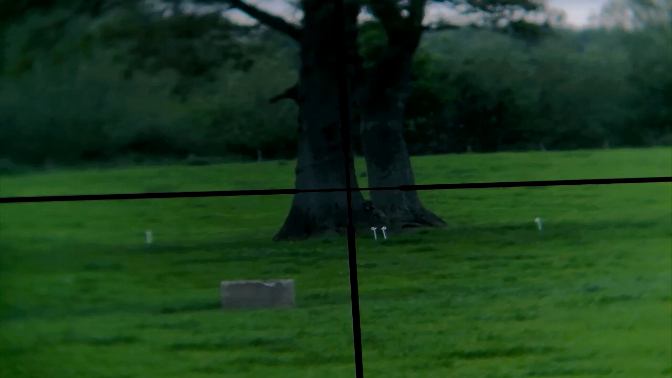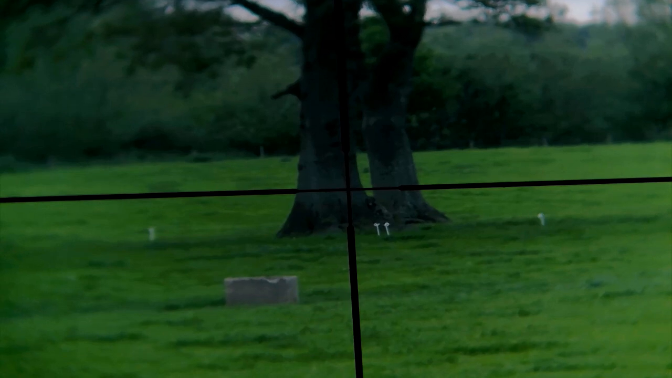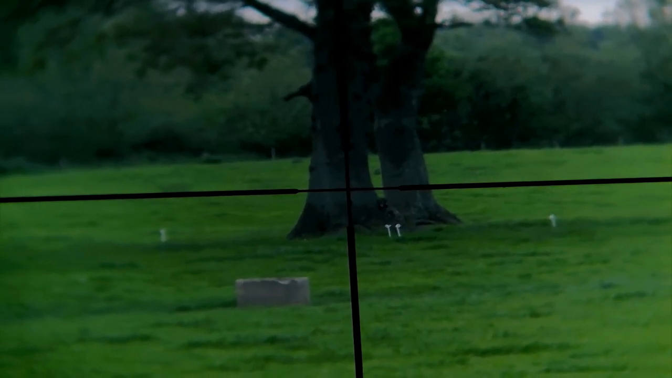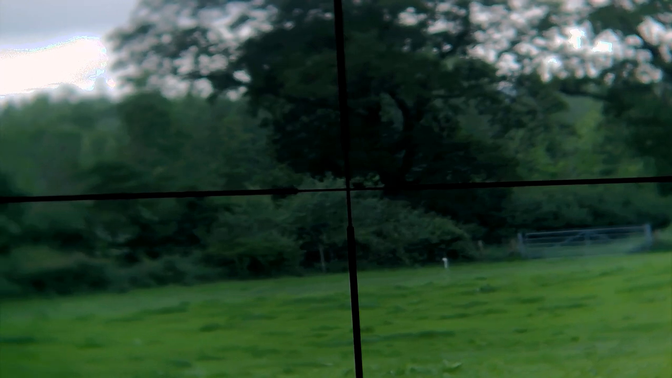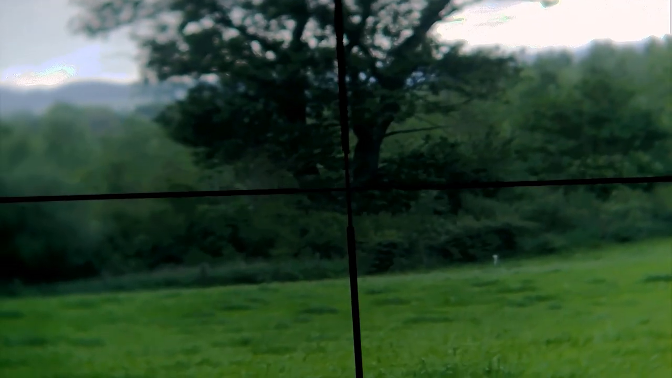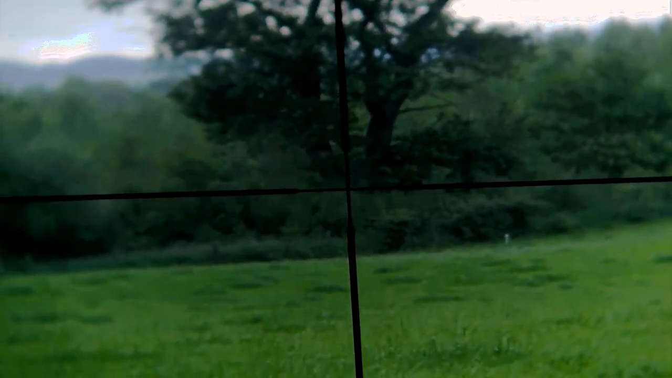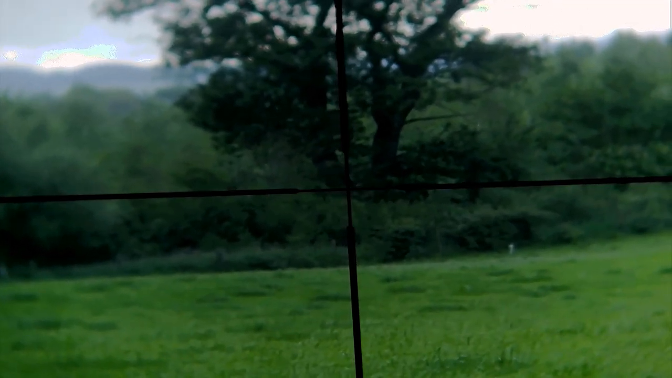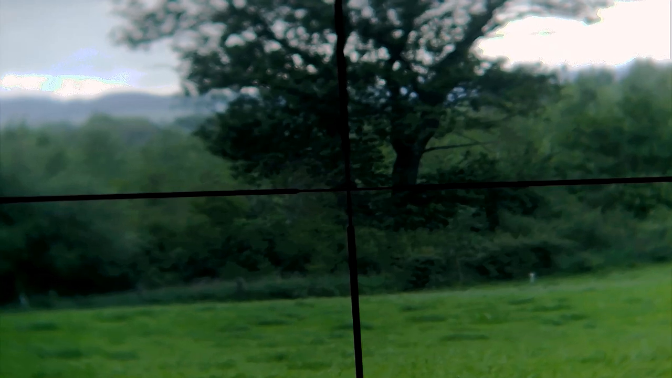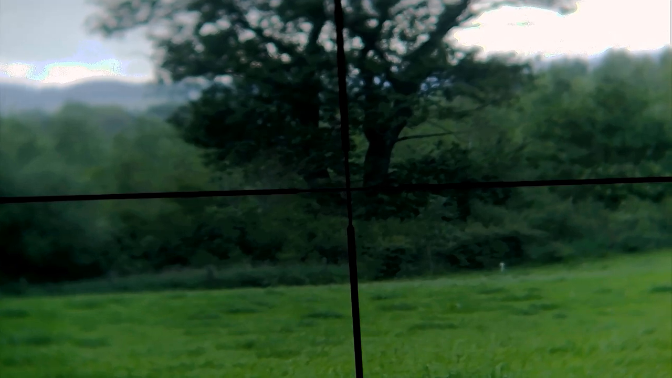Okay, the bolt is open and the rifle is empty. Those two trees are 220 yards bang on, and this tree here, the one just by the gate, not that one, that's the one I'm looking for, that one is 330 yards bang on. So that's what I'll be testing the IR on later when it's dark, and if it'll reach 300 meters. So we'll test it out when it's dark.